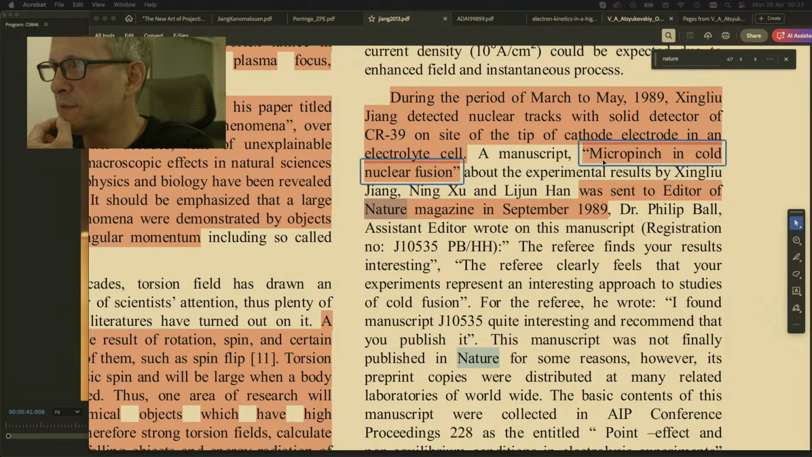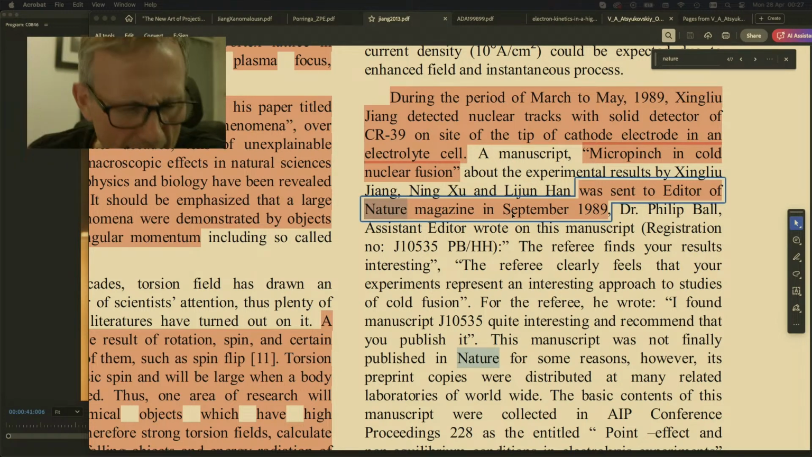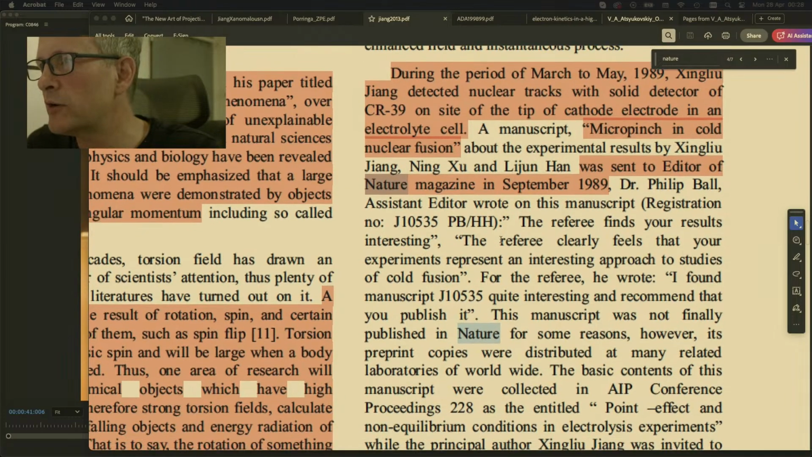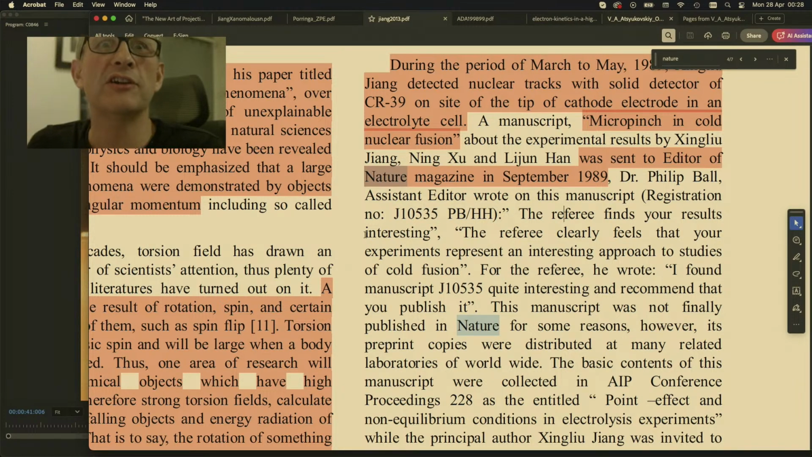A manuscript, Micro Pinch in Cold Nuclear Fusion, about the experimental results by Jinglu Yang, Ning Zhu, and Laiyun Han, was sent to the editor of Nature magazine in September 1989. Dr. Philip Ball, assistant editor, wrote on this manuscript, registration number, the referee finds your results interesting.